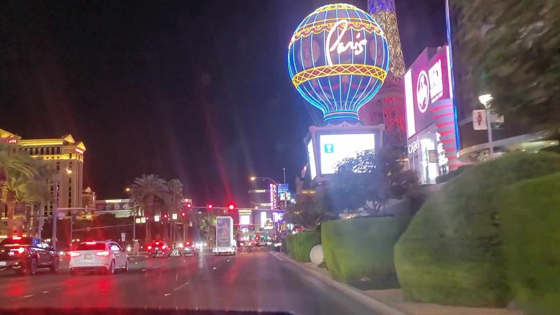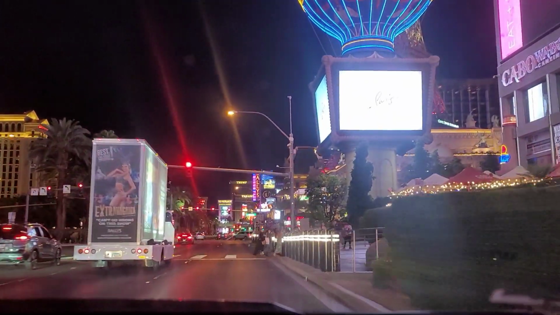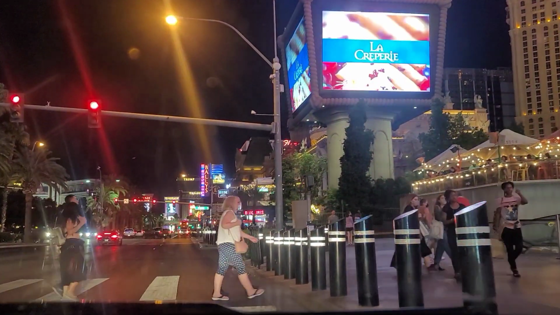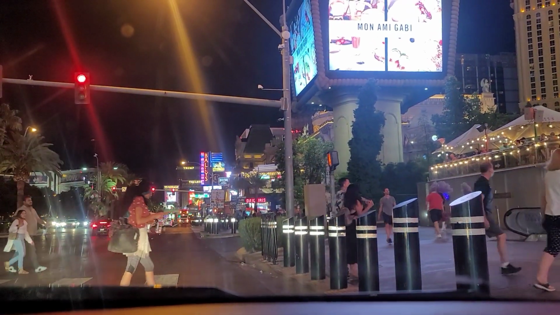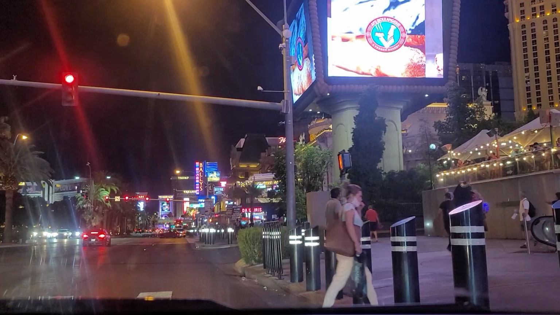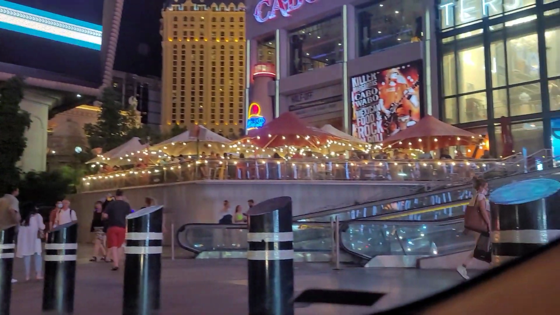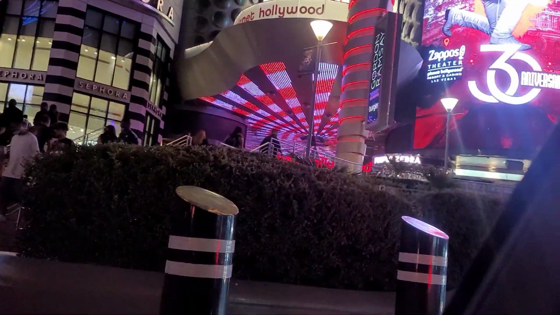Where? Paris. Okay. And we're going right into Paris. What is that? Oh, a sweatshirt. I was trying to figure out what that person was wearing on their head. The sweatshirt, I guess. Over to the right are the Miracle Mile shops. Sahara, Planet Hollywood.